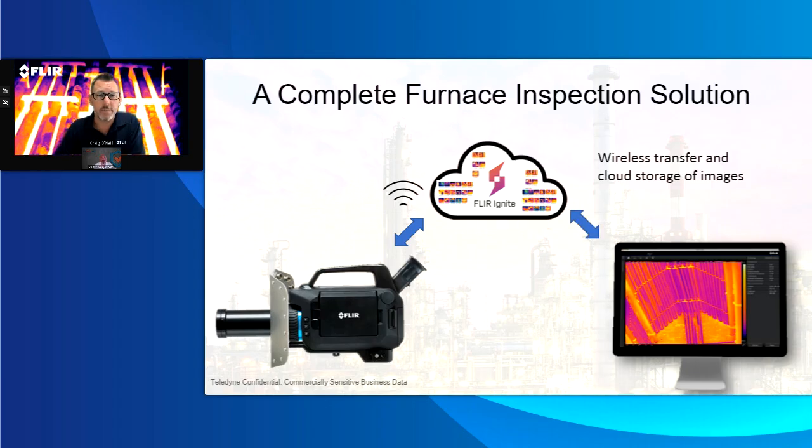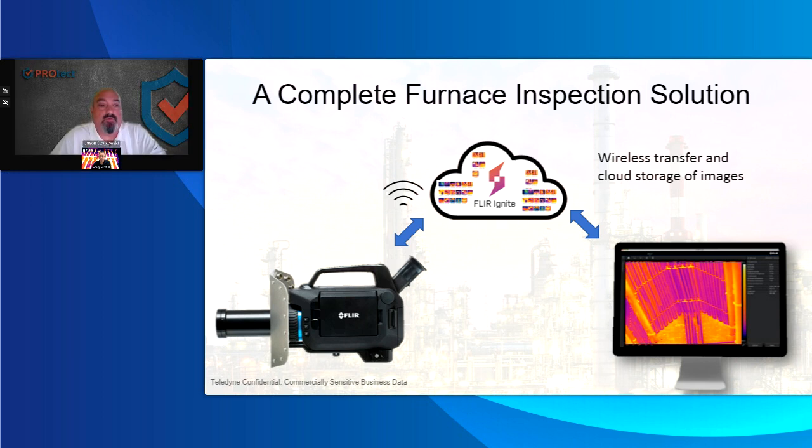I don't know if you have any input on how that might be really nice for the customer. I haven't used it yet, just because the client doesn't have the software, but being able to send the images right away to them is definitely a benefit. Not having to hand them the SD card and worry about it, or if you lost your shots and have to go redo them. Having Wi-Fi is a game changer for plants that want to use that kind of technology.